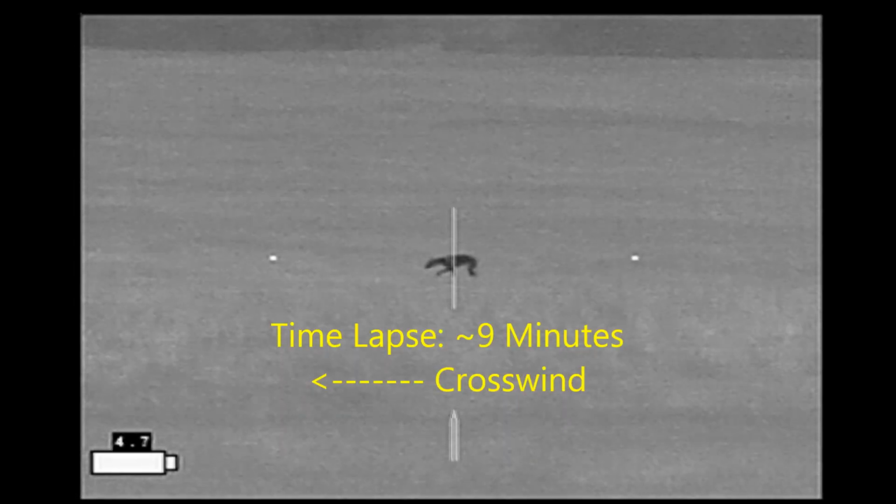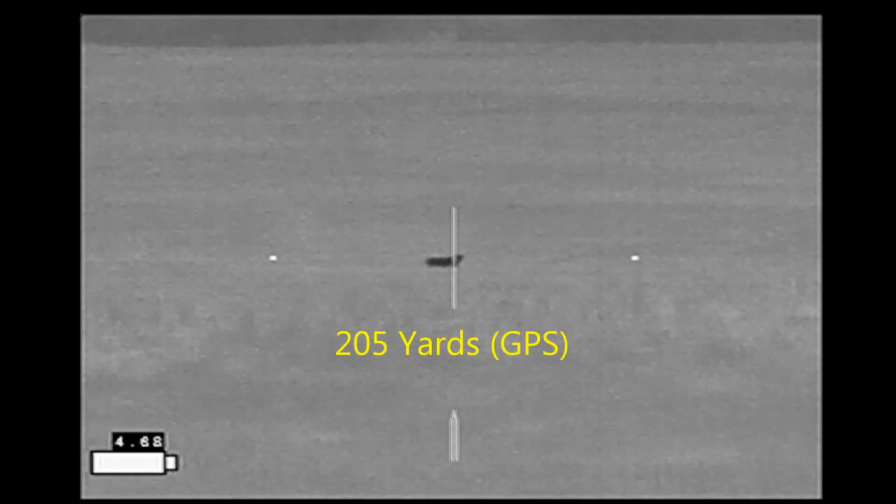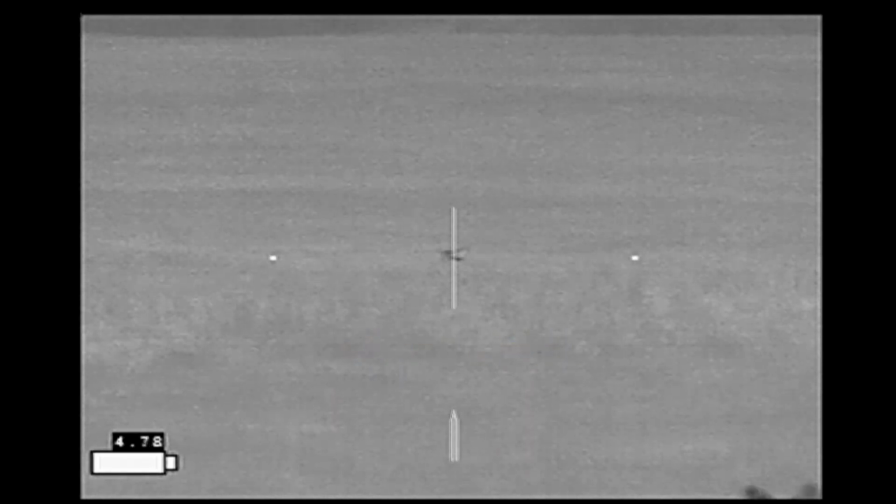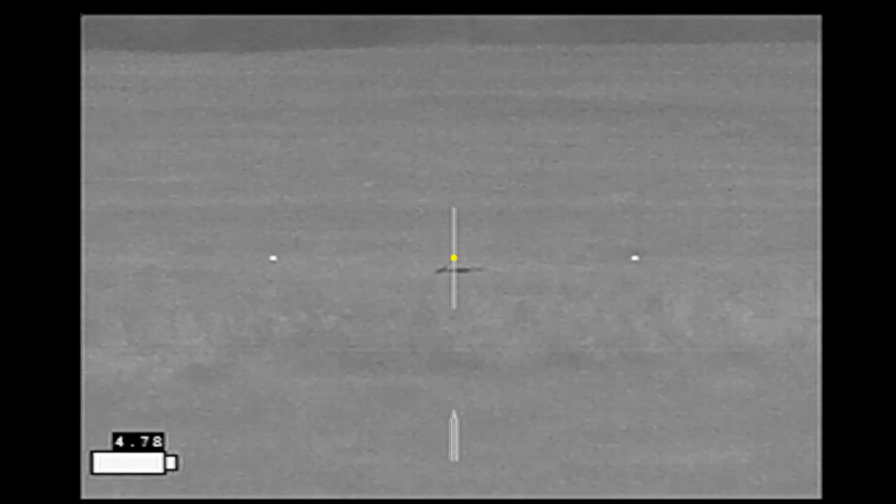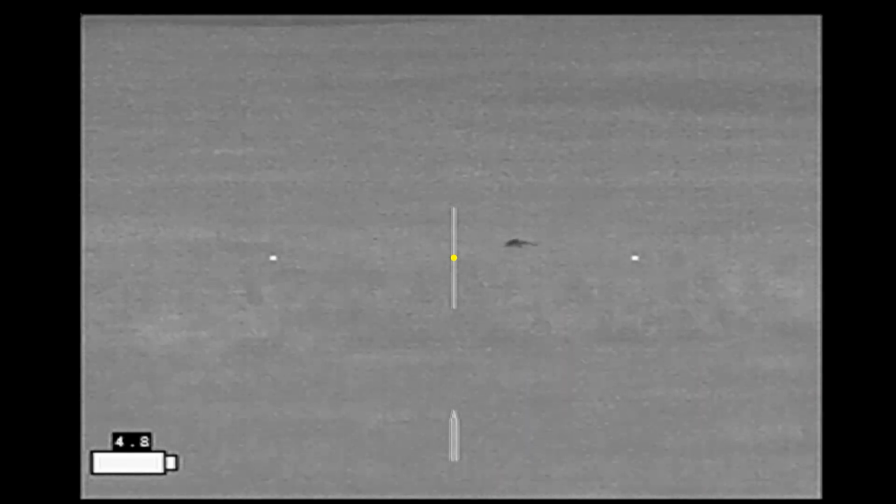Quite a bit of time had passed. I thought he was close enough. I had obviously spined him, and he was moving around so much I couldn't get another clean shot off at him, so I had to wait until he settled. I thought at this point he may be dying, but then he lifts his head, and I finish him off here.